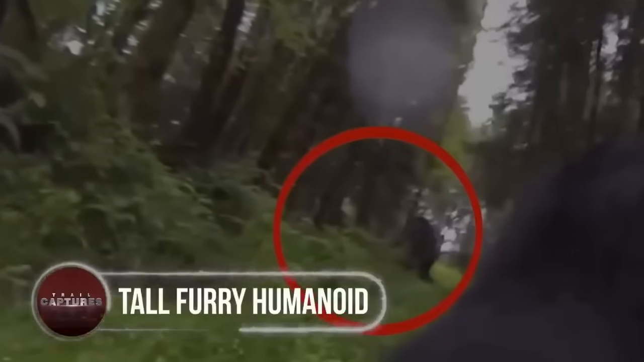Tall, furry humanoid. The bigger and furrier it is, the more concerning it gets. After dozens of reports of a tall, furry, human-like figure being noticed in woods near Winnipeg, a former canine expert was hired by wildlife experts to find and investigate.